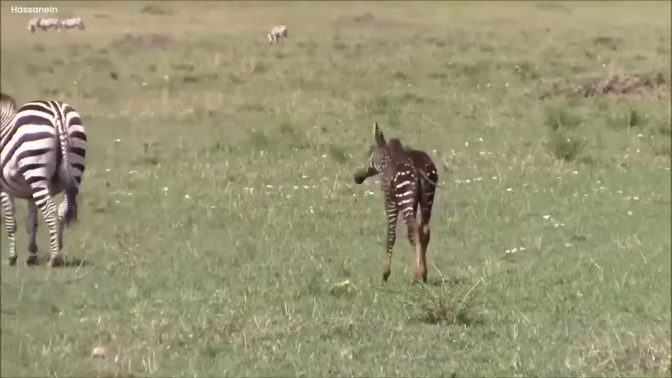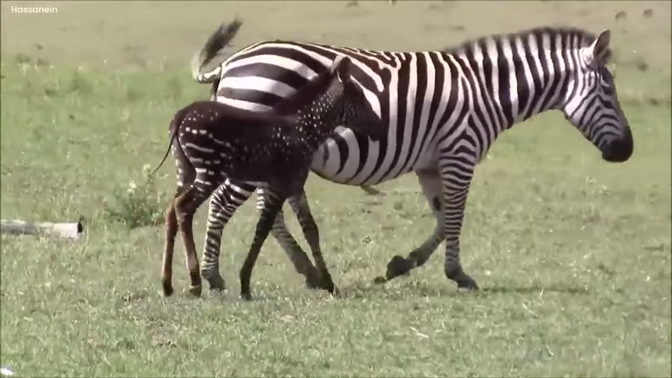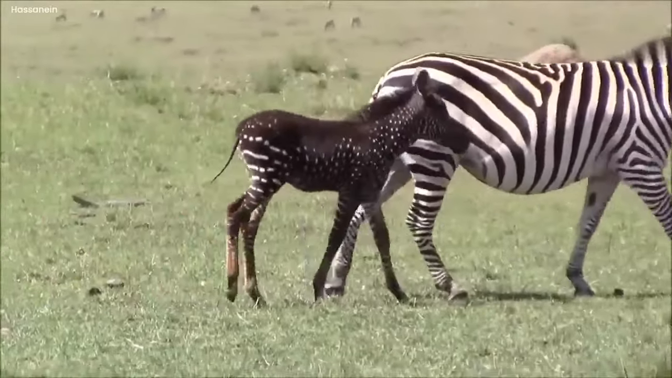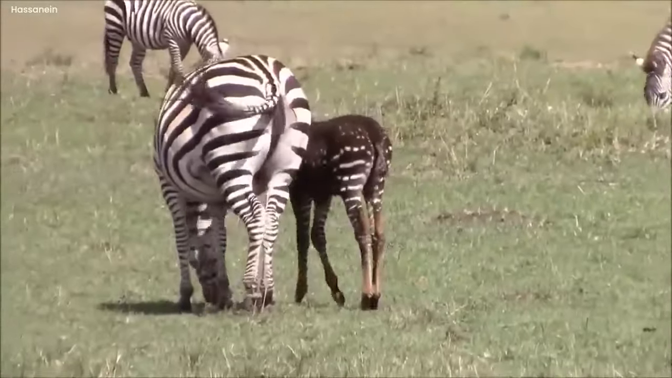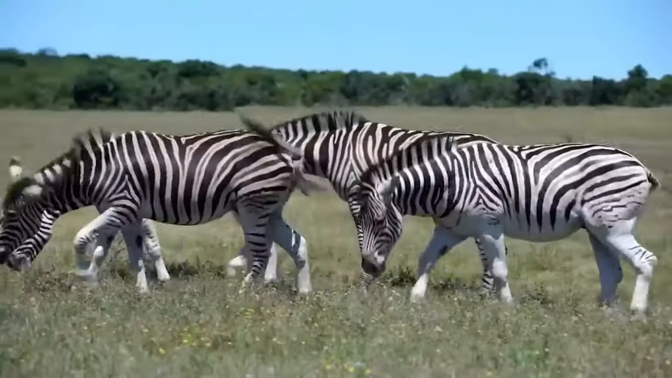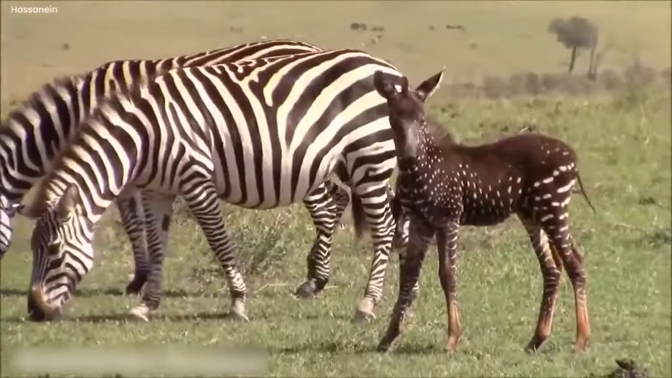That's what this zebra looked like. People who saw it were totally puzzled. If this zebra had been all alone, it would have been really hard to figure out what it was. But it wasn't alone. It was hanging out with a bunch of regular striped zebras, eating grass and doing zebra stuff. People started to wonder what was going on.